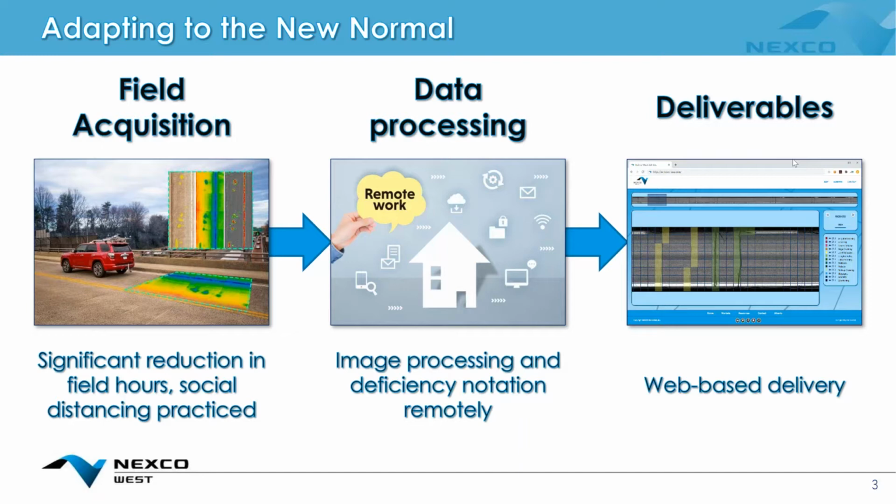Then we bring the data back to the office, or we can currently work remotely from home, and we process the data collected in the field and prepare the deliverables, deficiency notations or deficiency maps, for any type of defects, cracking, spalling, delamination on the concrete structures. And we host the web-based deliverables, so that we don't even have to meet to report the deliverables.